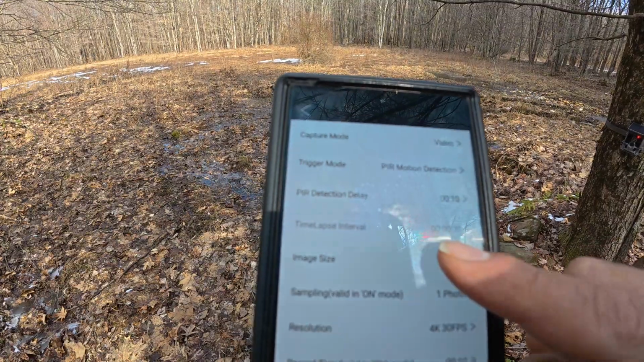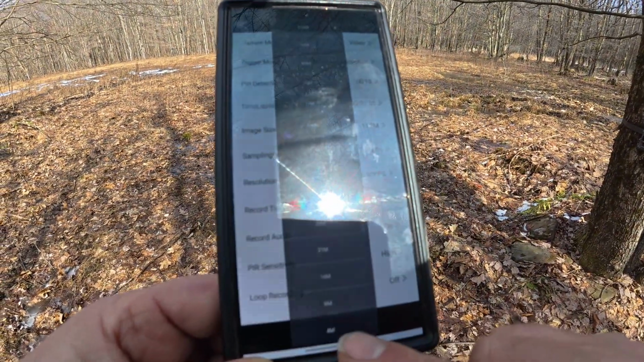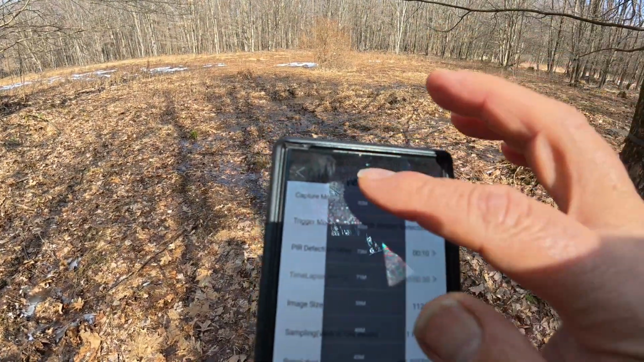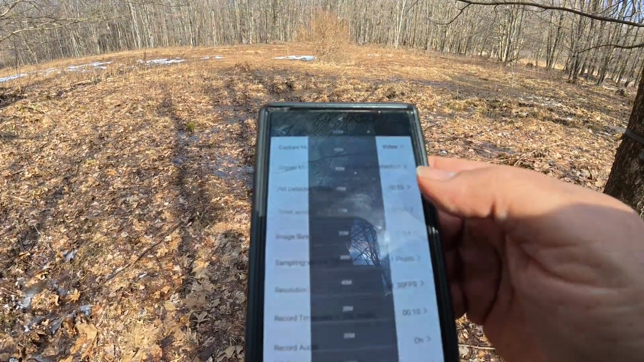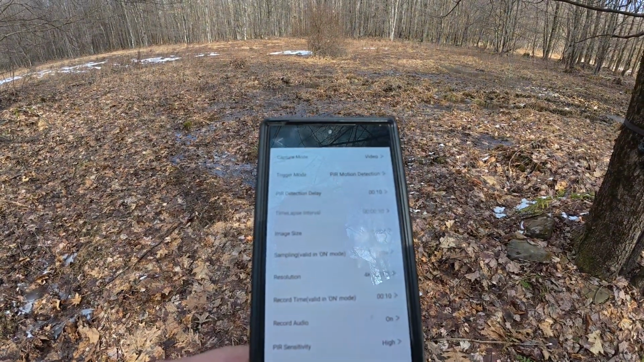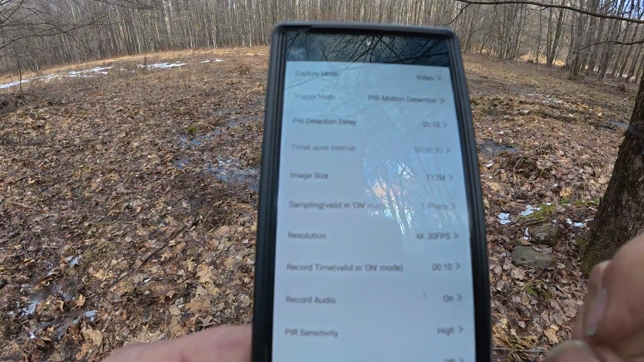Okay, now I want to emphasize this. On this camera, it goes down to 4 megapixels all the way up to 112. And that's the quality of what your photos are going to be. Okay, so I have it set for 112. Now, I have it set to take one photo if I was to have it on photo.